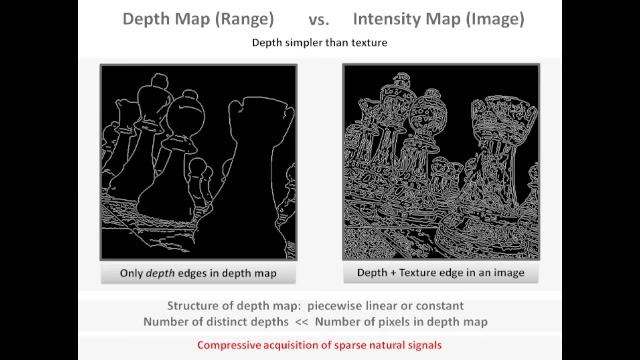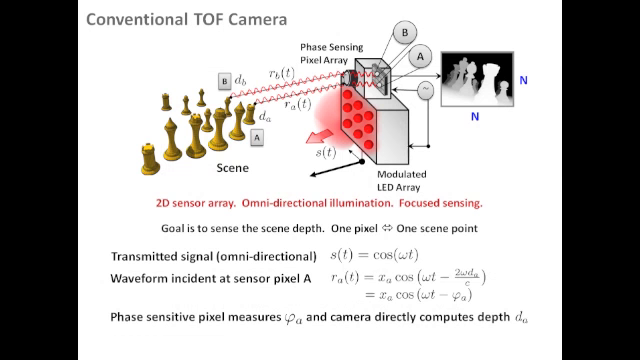Our technique, Codac, is based on the time-of-flight range measurement principle. In a conventional TOF camera, an array of pulsed LEDs transmit an omnidirectional pulse of light toward the scene of interest. The light returning from the scene is focused onto a 2D array of range-sensing pixels using optical focusing. By measuring the amount of time it takes for a transmitted pulse to arrive at a pixel, the TOF camera produces a depth map of the scene.